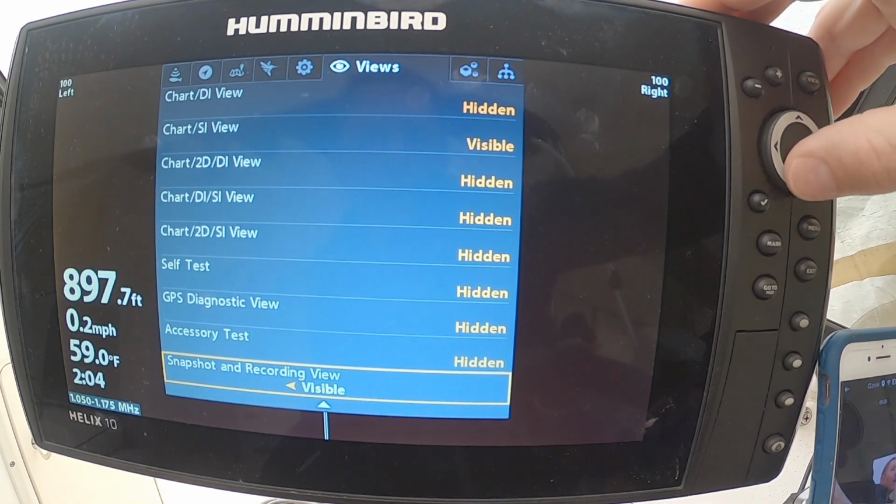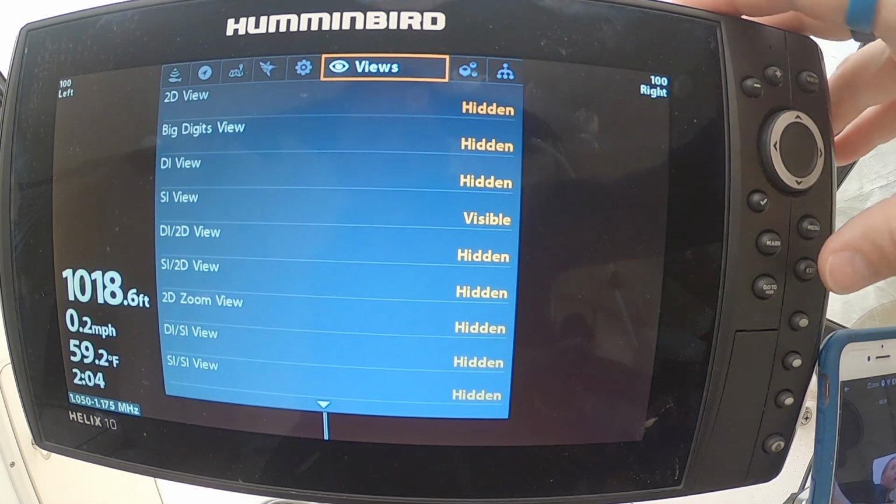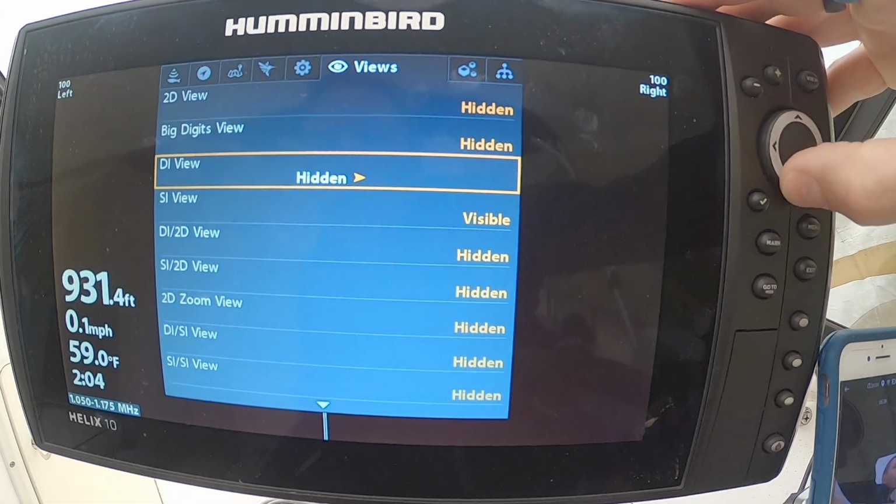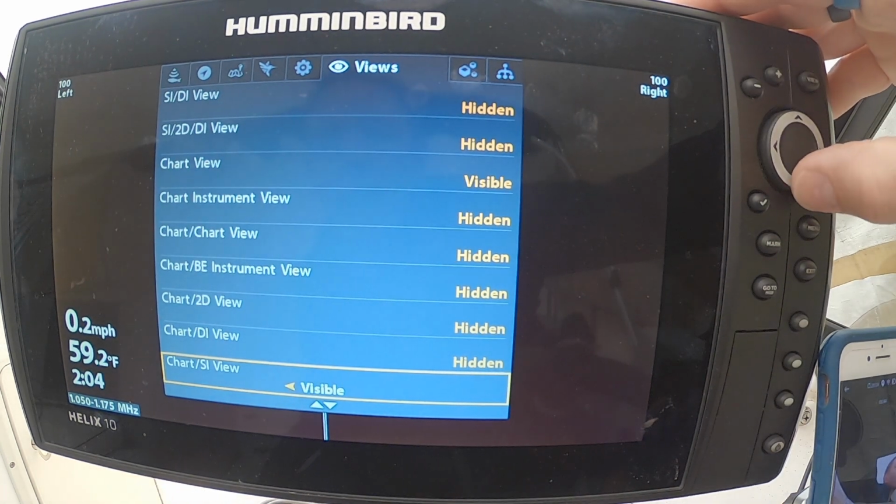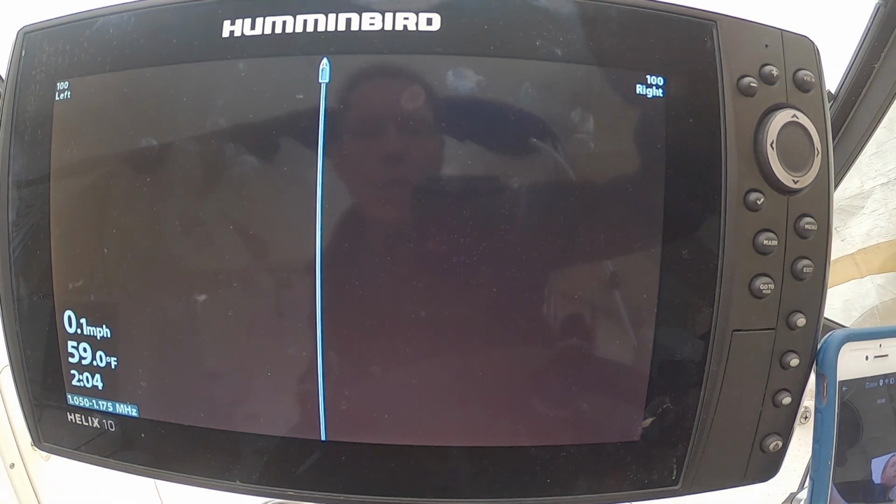And snapshot and recording view, I'm going to make that invisible. We'll talk about that one later. So now I've gone through, and I have three things visible: SI view, chart view, and chart SI. Okay, so now I hit exit to go out, exit twice. So now here's my